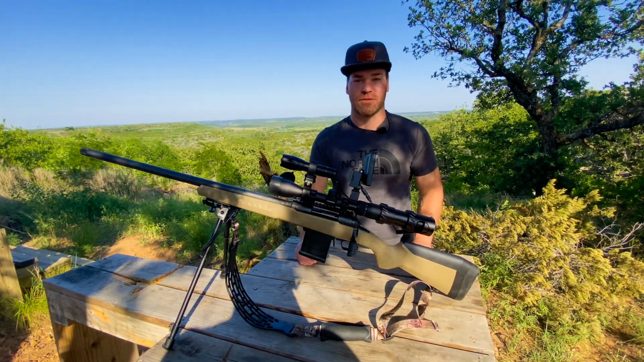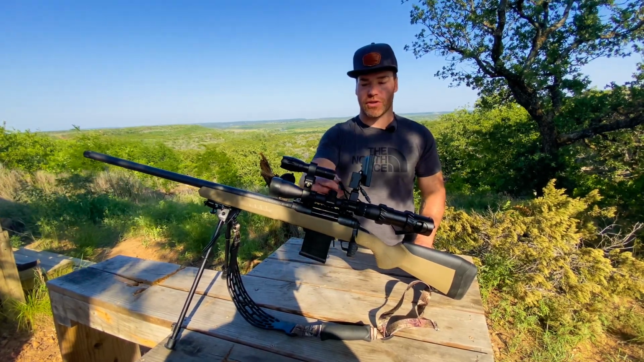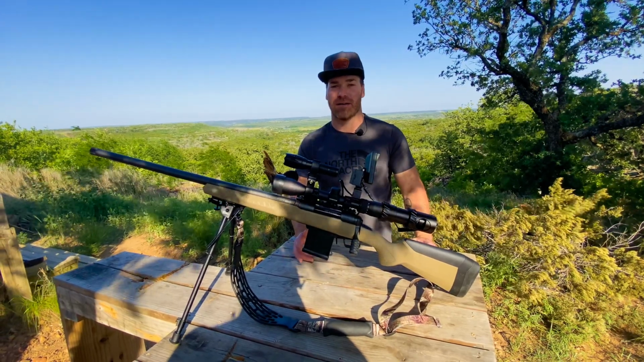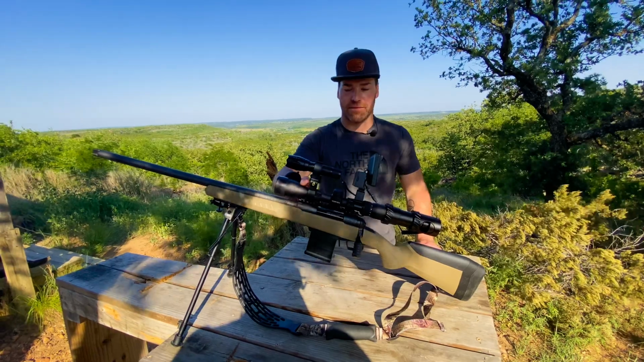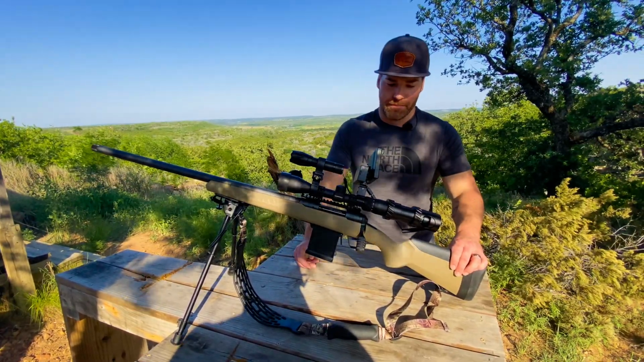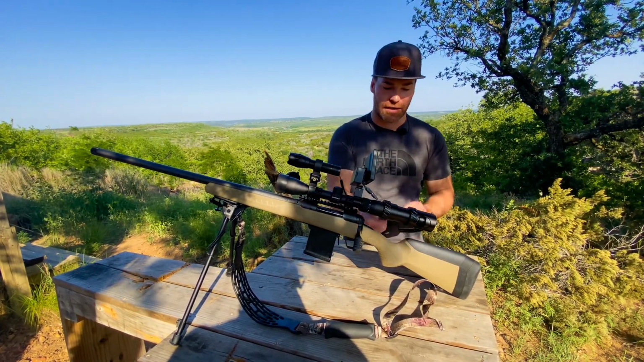You can order it on Amazon for like 170 bucks. Normally, night vision scopes are around $1,000, so it's kind of pricey. I just bought this Vortex scope, which is a very nice scope, so I didn't really want to buy a $1,000 scope for that. But this is a really cool setup.